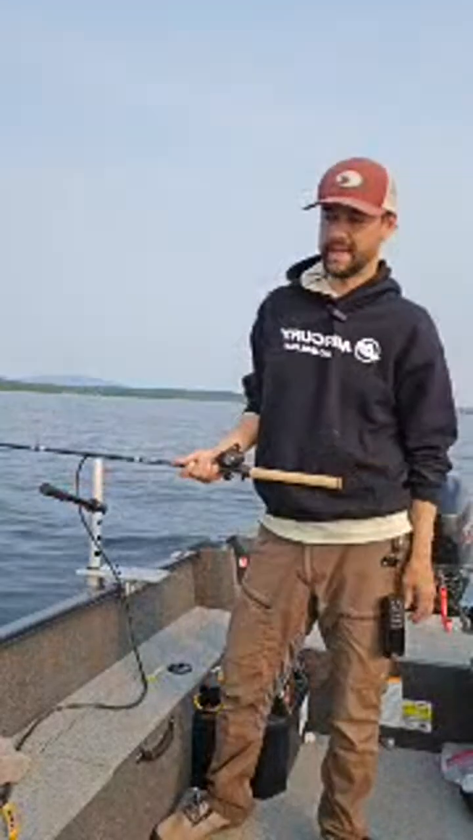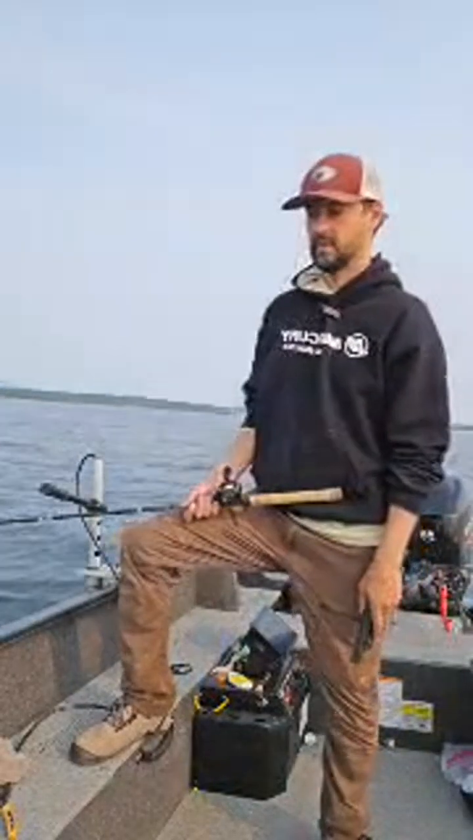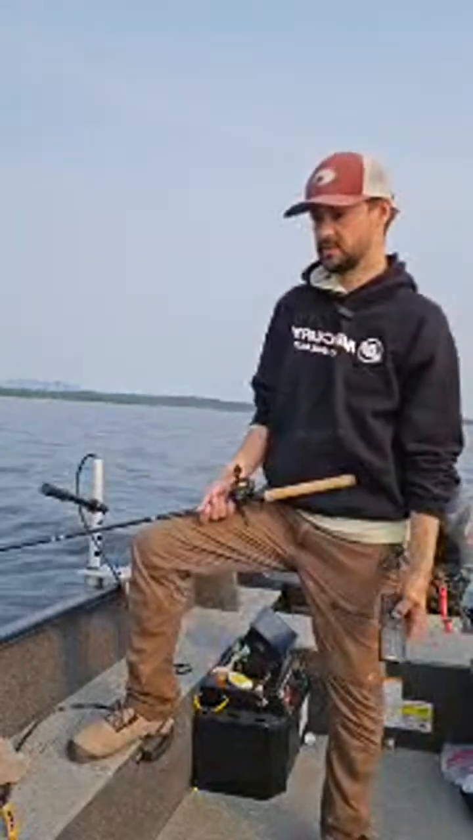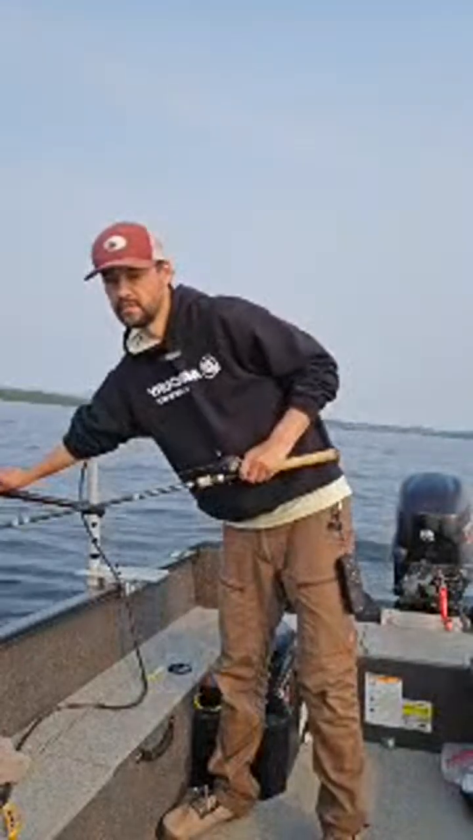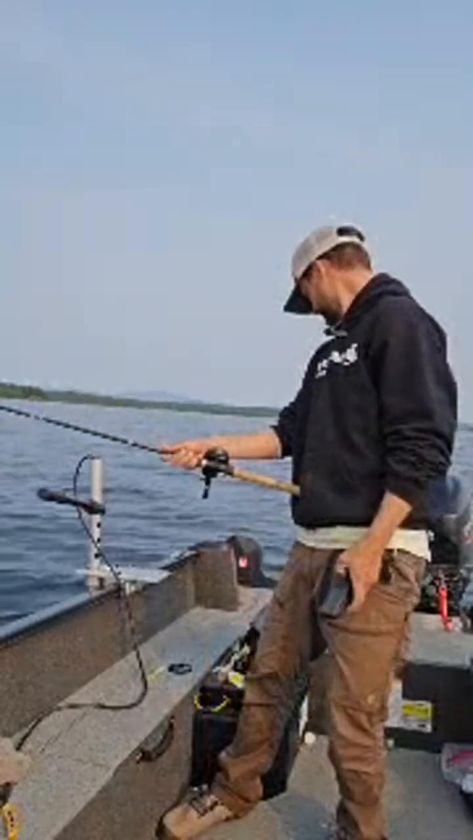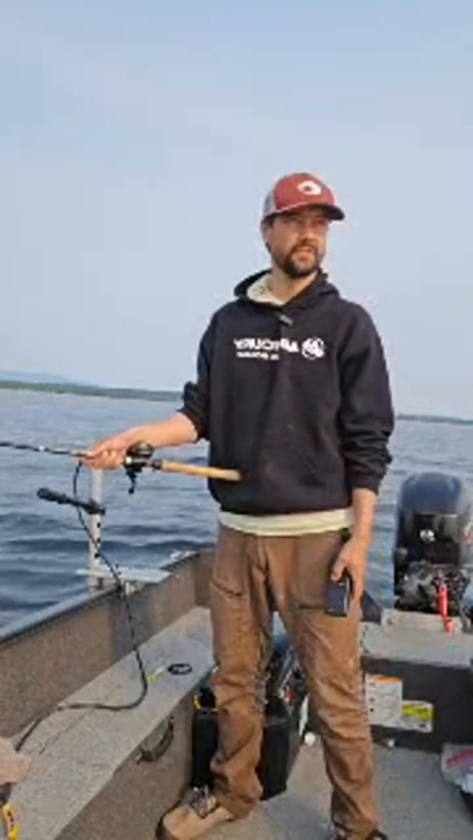Oh, and the reason I'm backing up is because if I go forward, I have to swing around, and then the wind would spin me around anyway. So it's easier just to back straight up and find fish most of the time. No fish yet. I think I have to swing more west.